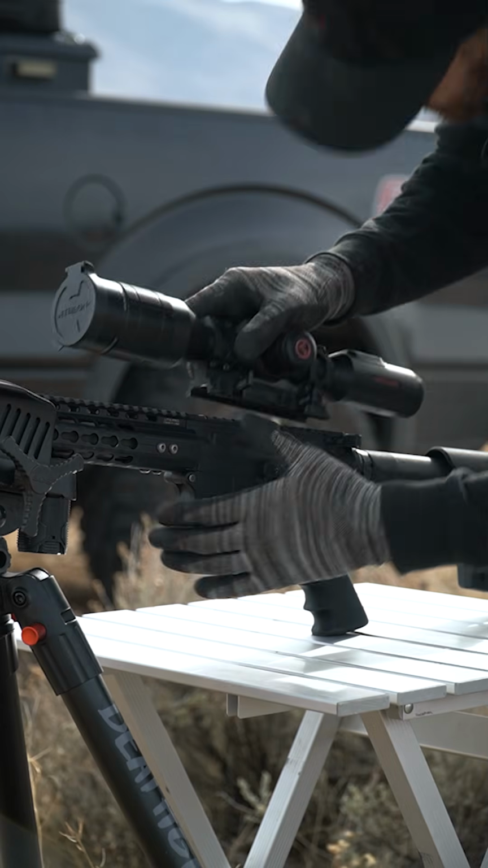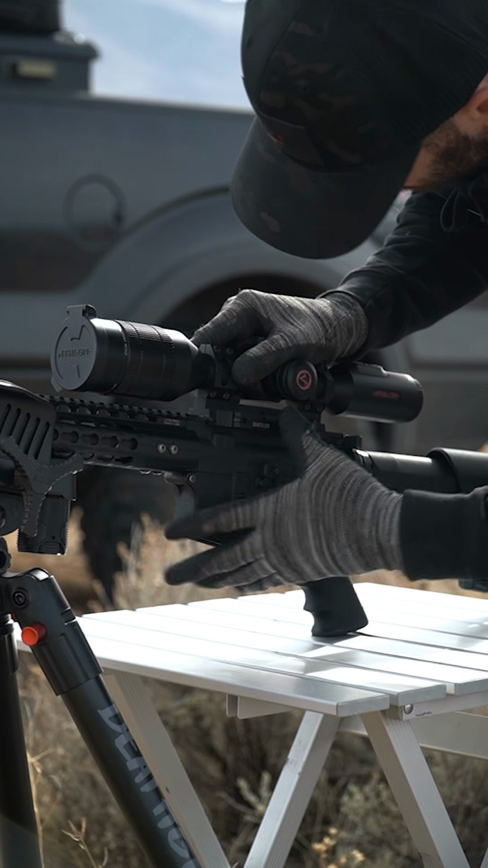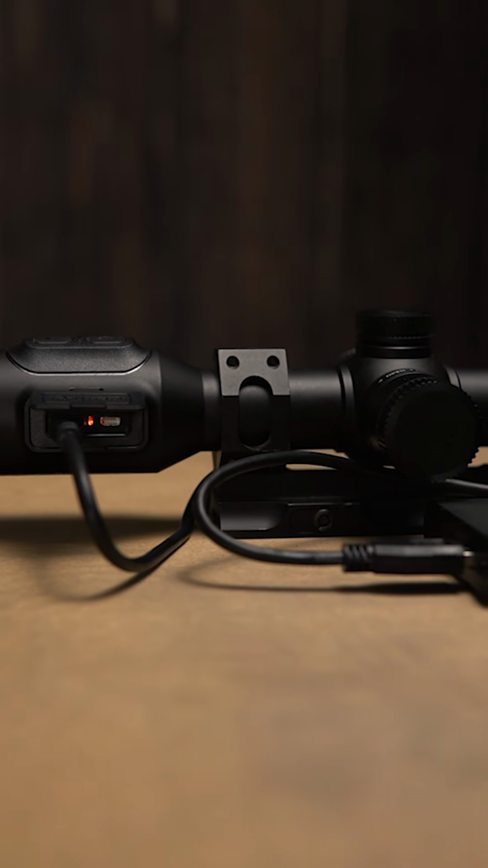I chose to use a QD scope mount because I wanted to store the thermal in its original bag when I wasn't using it. This also made charging the internal battery a little easier.